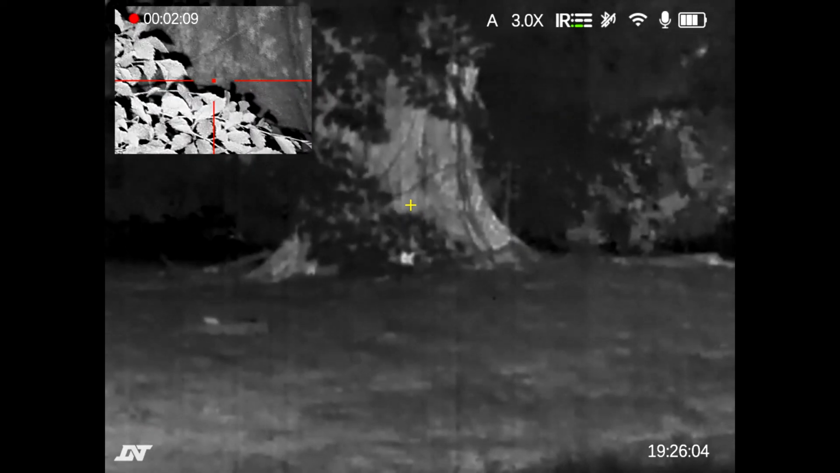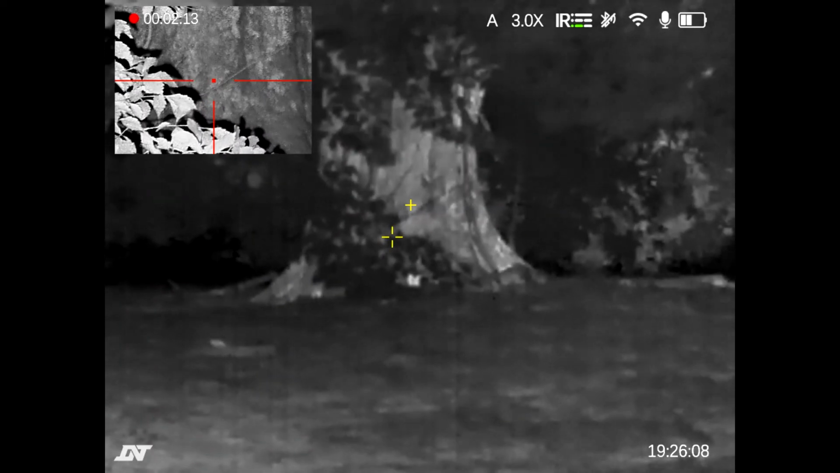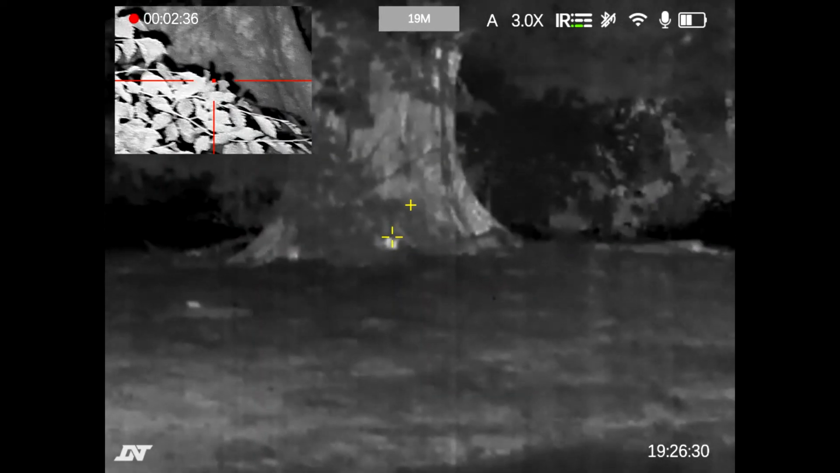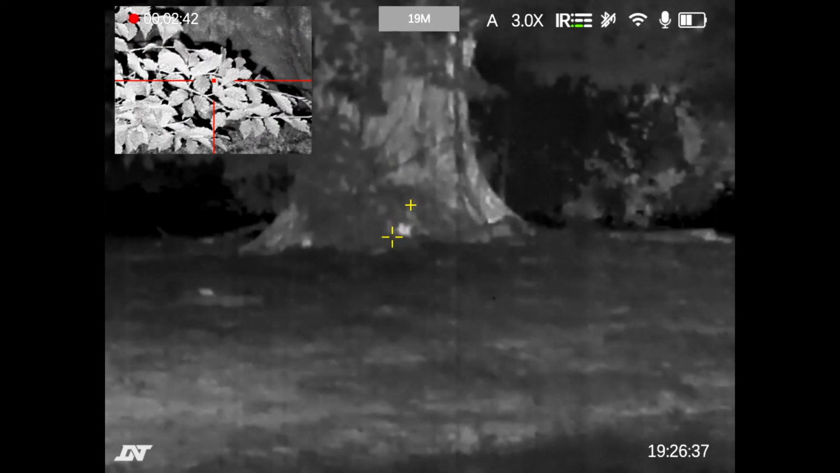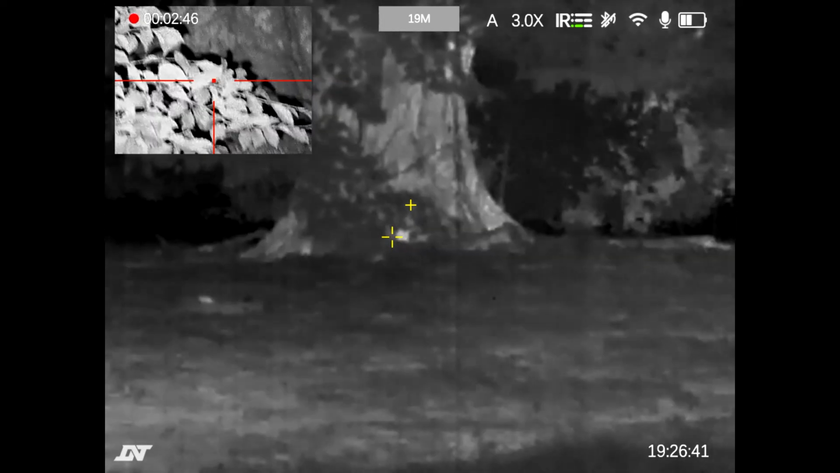Let's just range this. 20 meters to that tree. Right, sorry. That tree is 35 meters away. But the leaves hanging down are 19 meters.